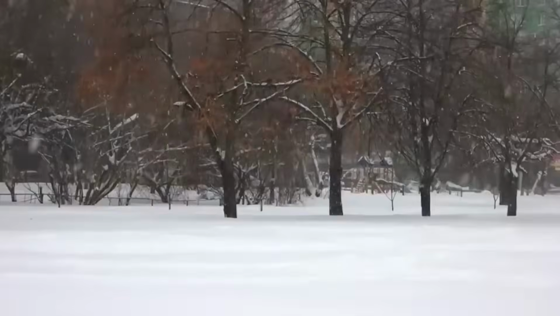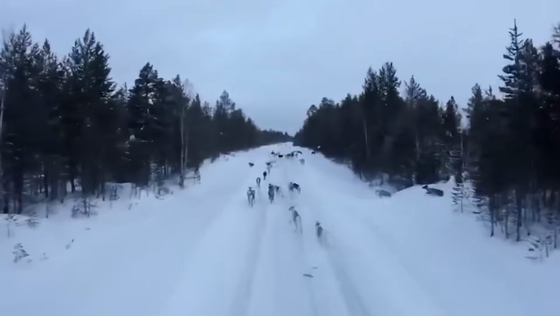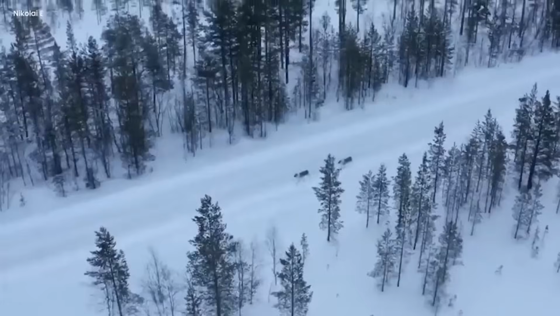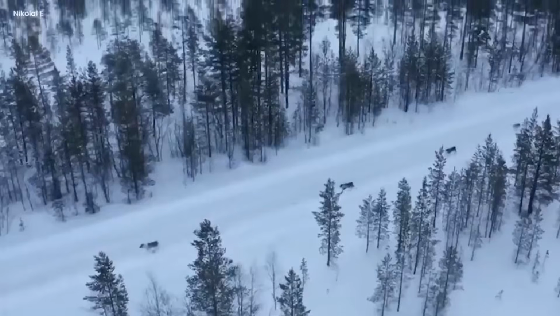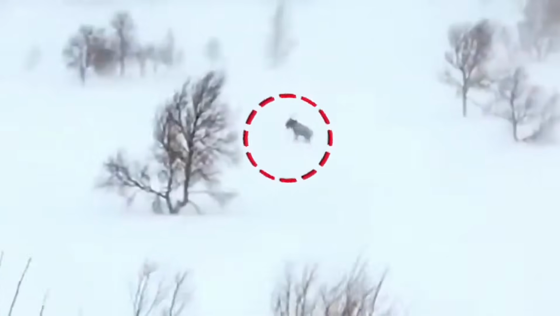It was a deep mystery unfolding in the snowy landscapes of Norway, a wild clash between two creatures, one fighting for survival, the other driven by its primal instincts. The snowy setting added an eerie backdrop to this fierce struggle, making it a scene both eerie and unsettling.